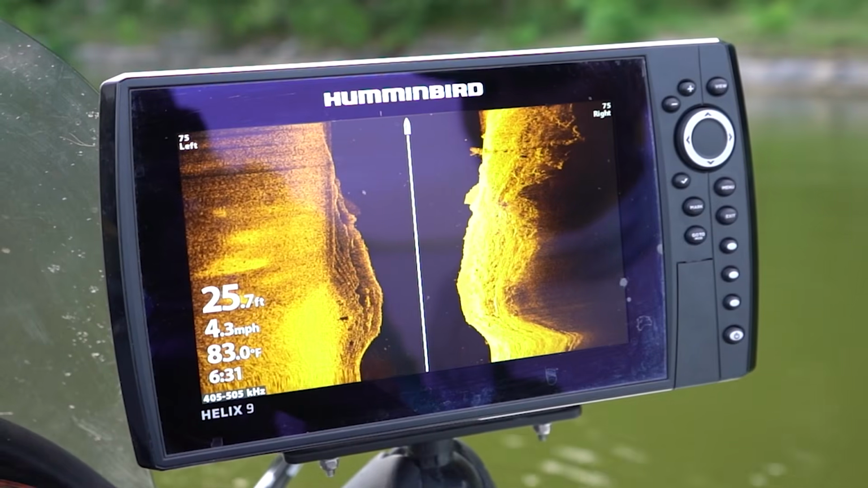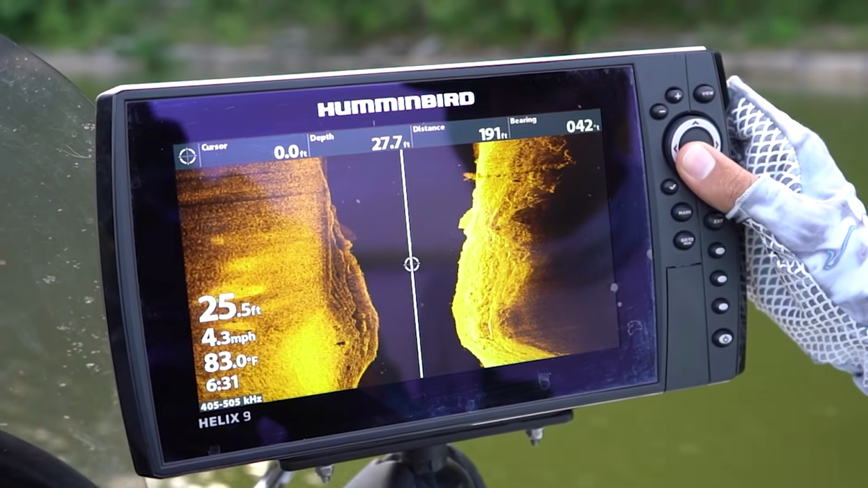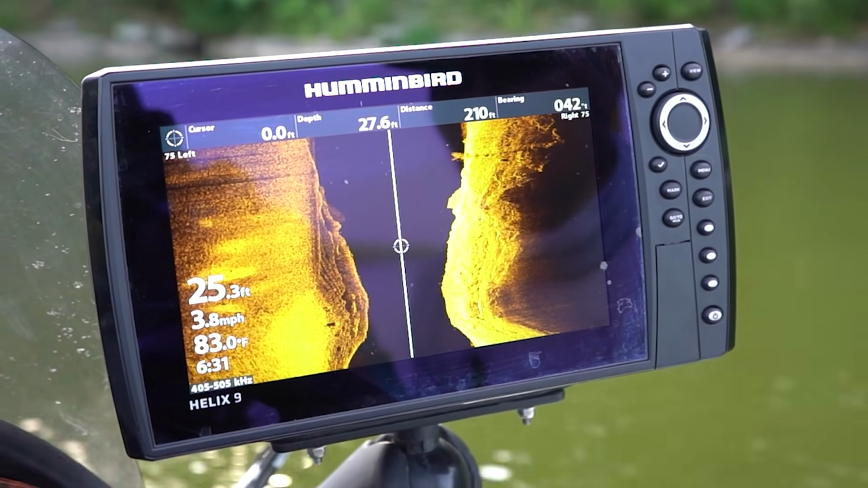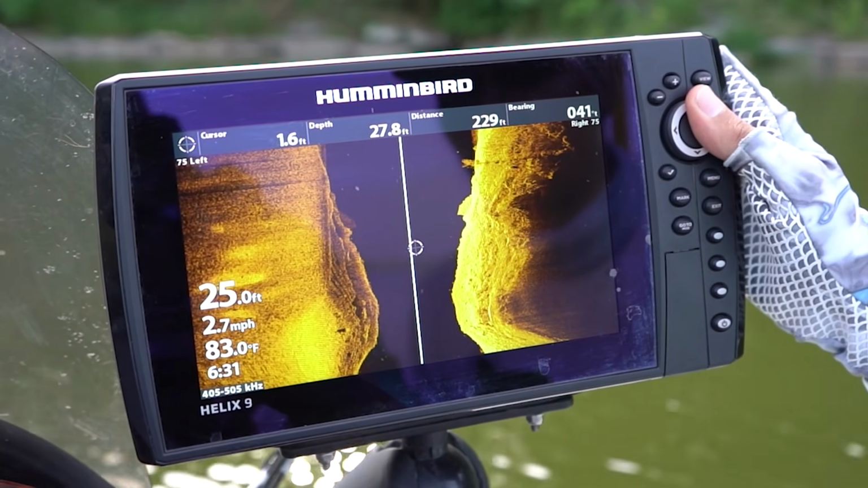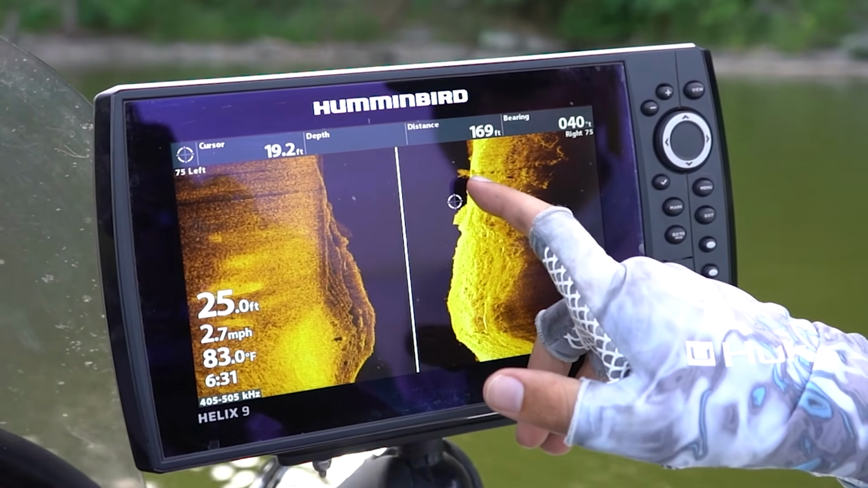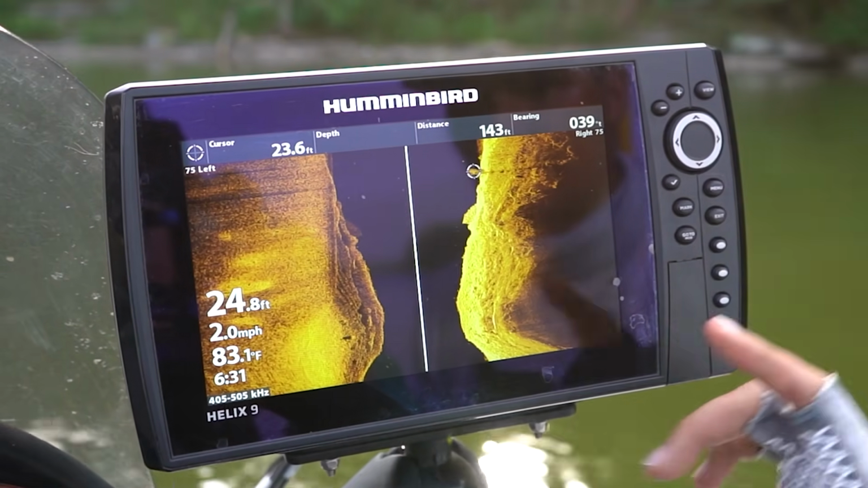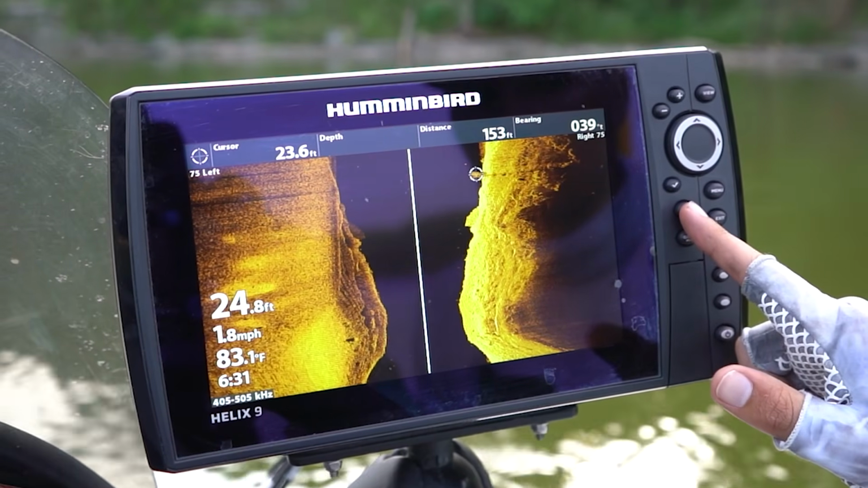If I wanted to mark that spot and come back to it later, all I'd have to do is hit the cursor pad here. This will now freeze the screen and I can actually stop the boat and don't have to get all the engine noise in the background, and we can actually cursor over to that little stump there with the fish. All you do is go right over the top of it, then you can hit the mark button. The mark will drop a waypoint.